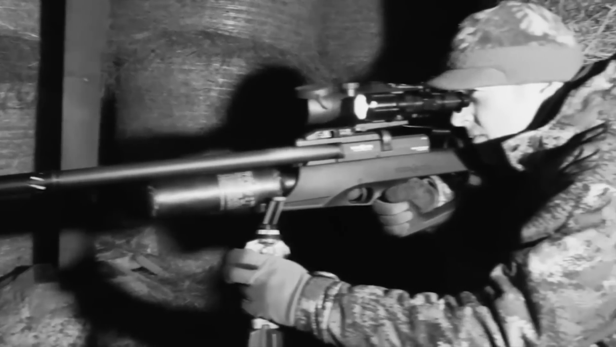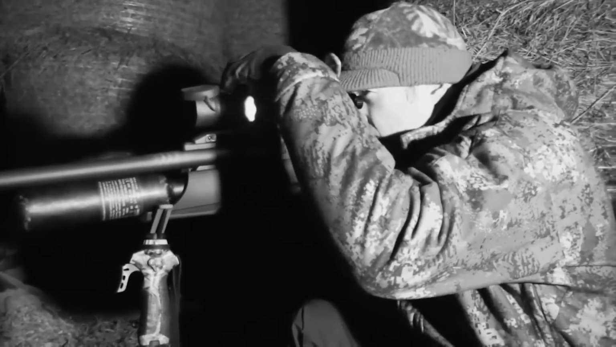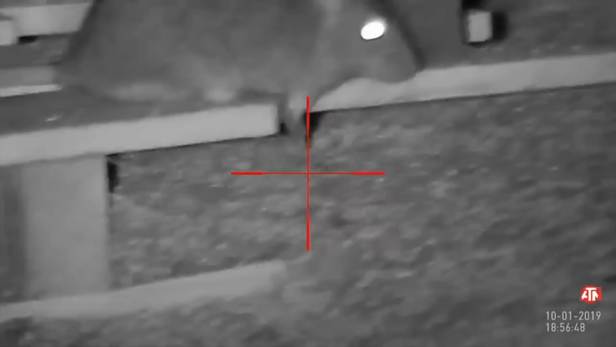I was expecting this area to yield a few rats and, sure enough, it's producing a steady flow of action to keep me occupied. Here's one that thinks it's safe amongst the cover of the pallets.